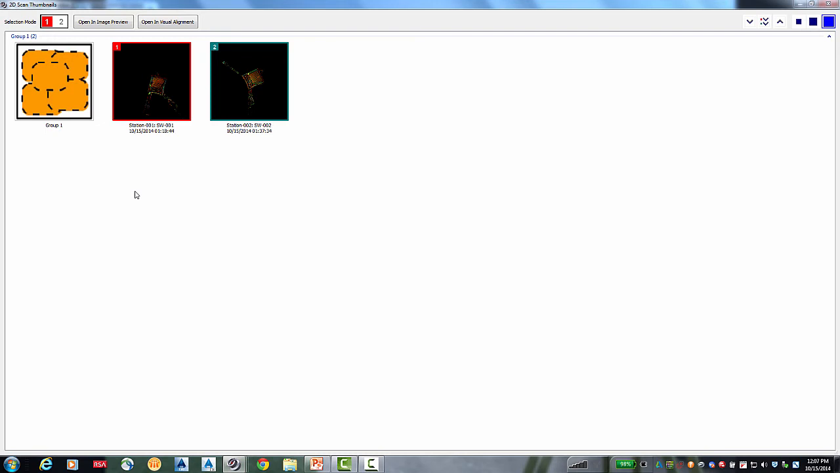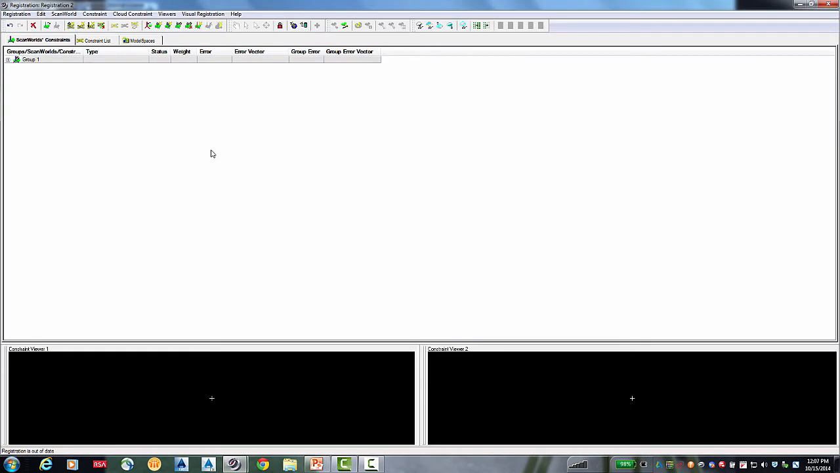So what that box was asking me is if I've grabbed one station from the first group and another station from the second group, do I want to use this new constraint to tie those two groups together? So it's a fantastic way to navigate through 25 scans and constrain them together. So now here inside my registration, I want to go to my constraints list just to visually check and view my errors again. Then go back to my Scan World tab.